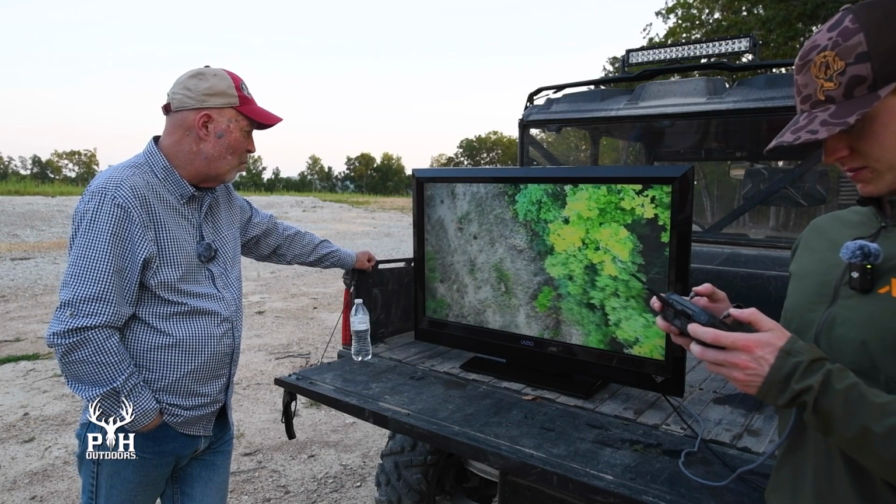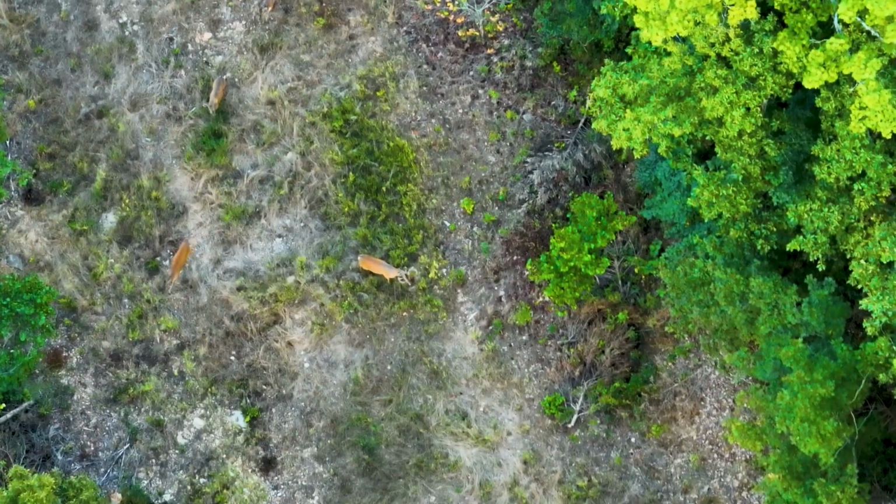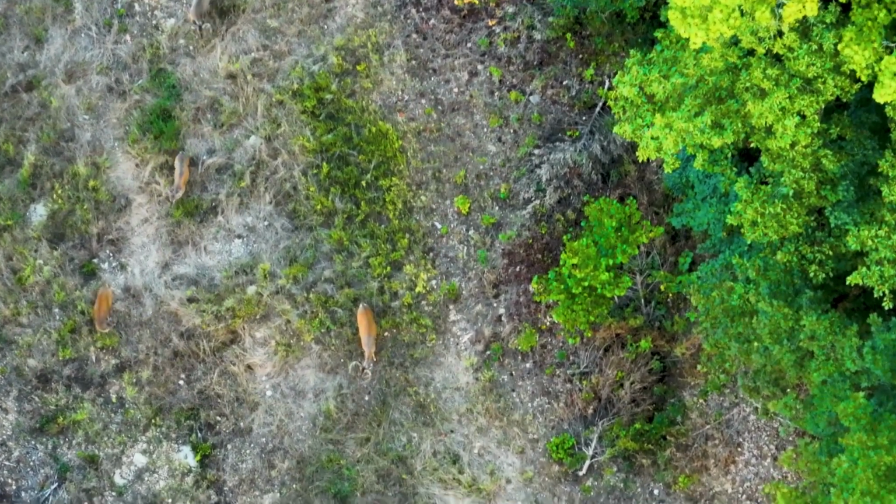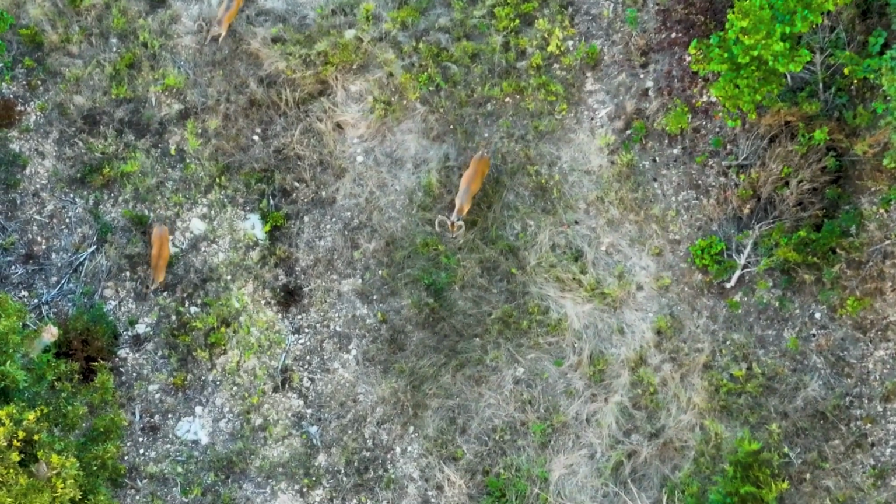Oh, whoa. Look at that. That's a nice deer. Look at that. The old bachelor group finally got up. Remember, this is breakfast time for these deer, so they're hungry.